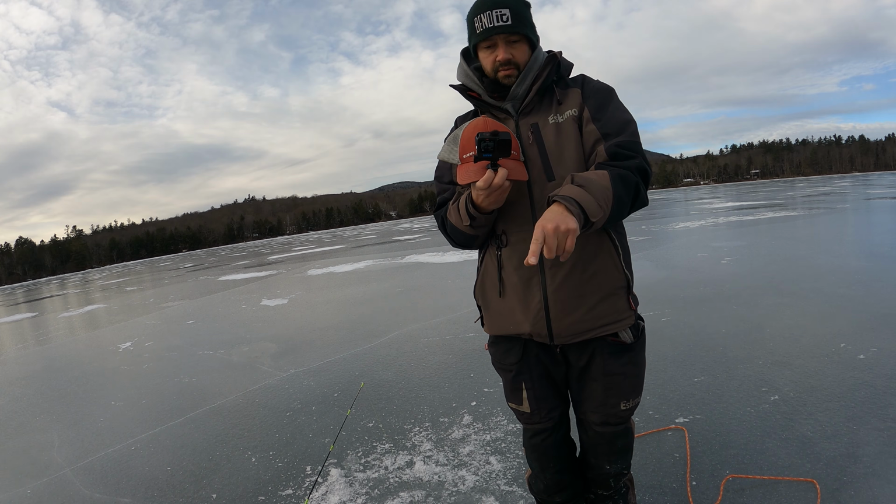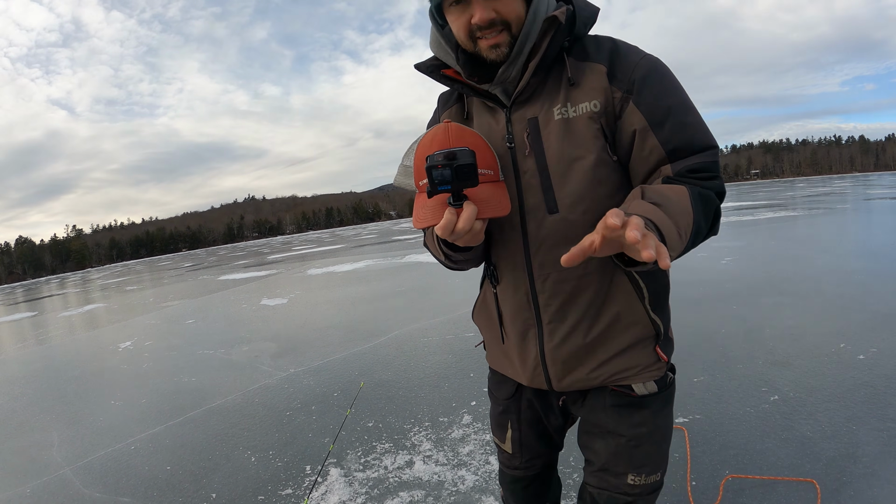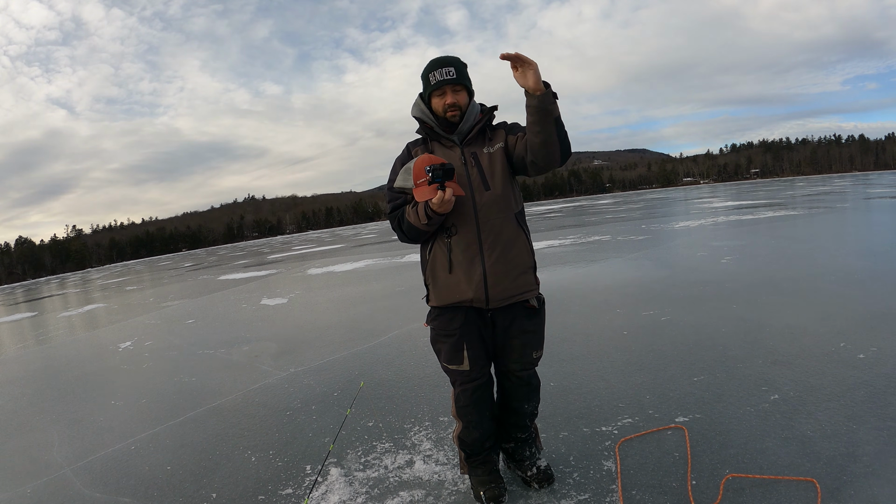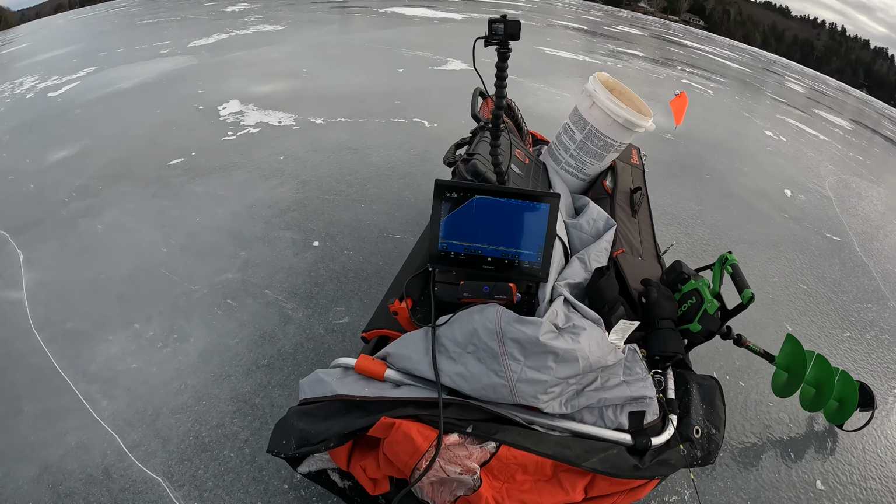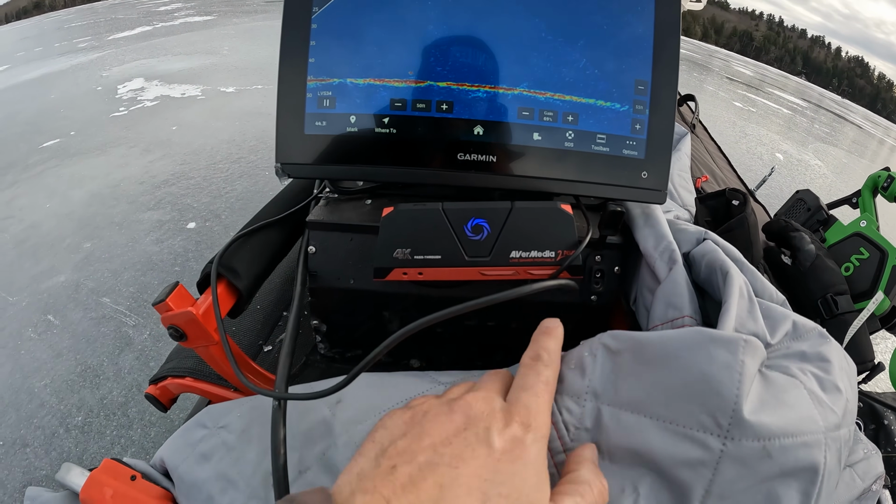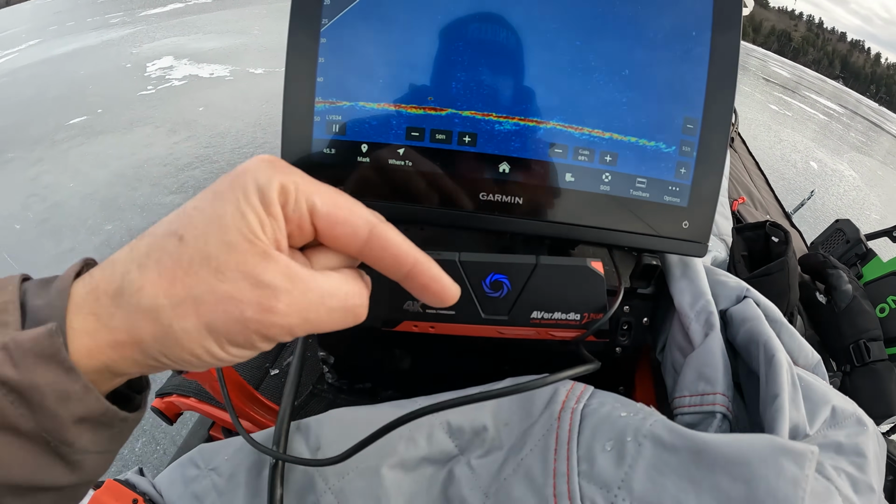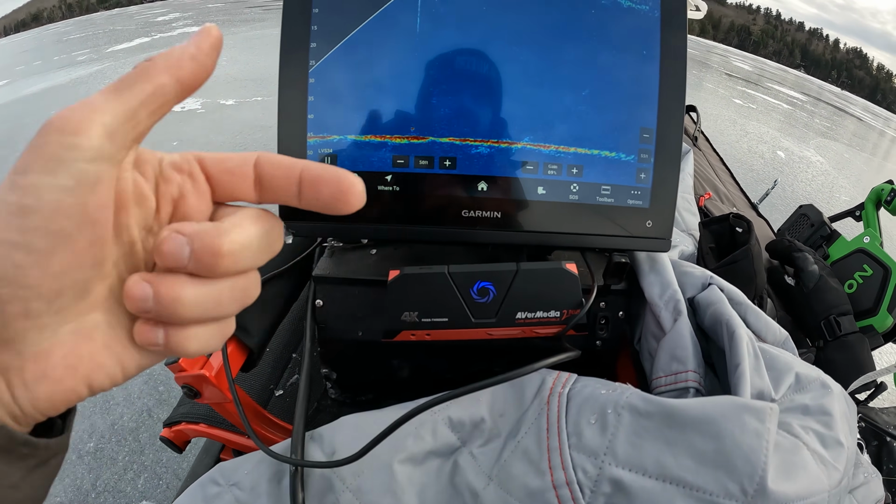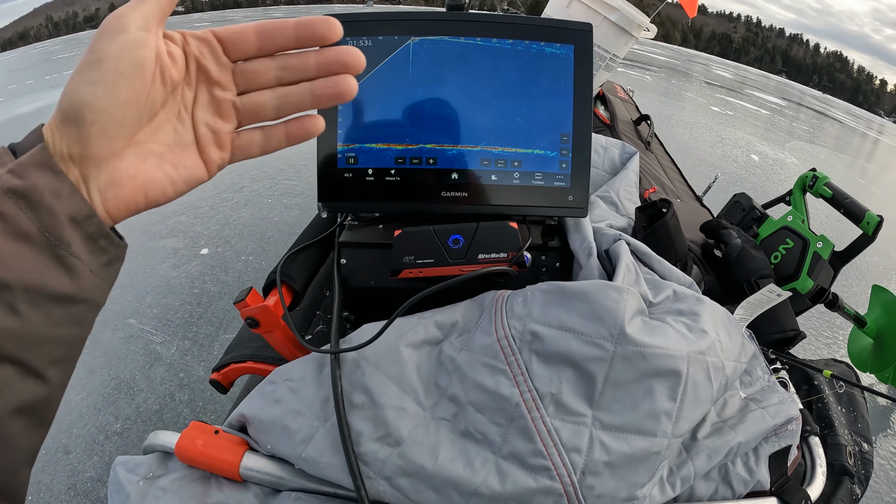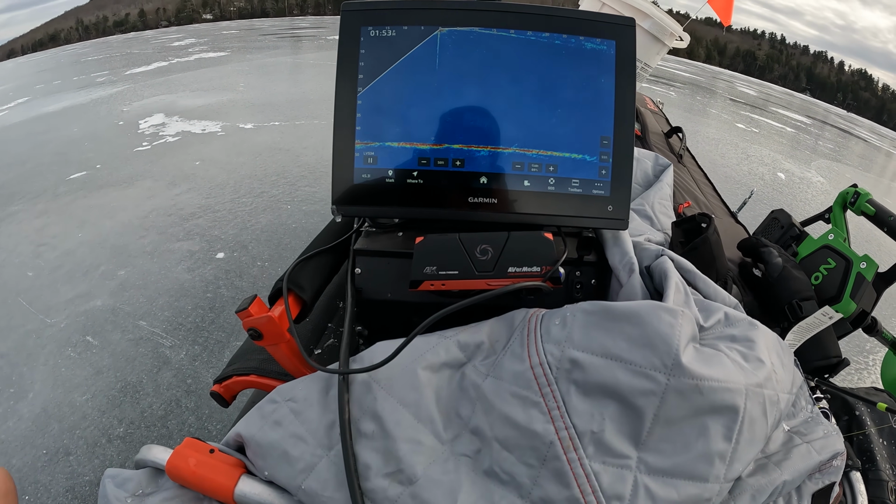Number 2, this is the more foolproof way. If you have one of a whole series of units that have HDMI out, what you need is an AverMedia 2 Plus live gamer portable device. It has HDMI in, a power supply, and an SD card on the back that records everything coming out of that unit. You just hit that button, it blinks red, and that records your whole day.